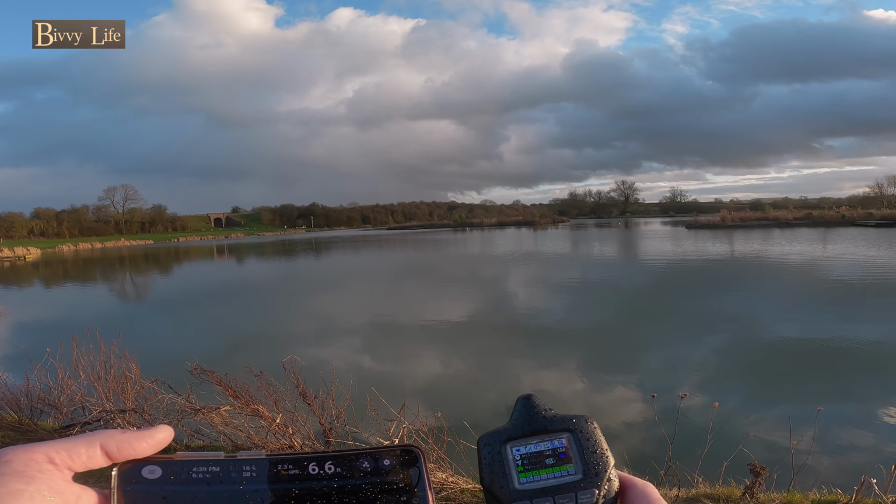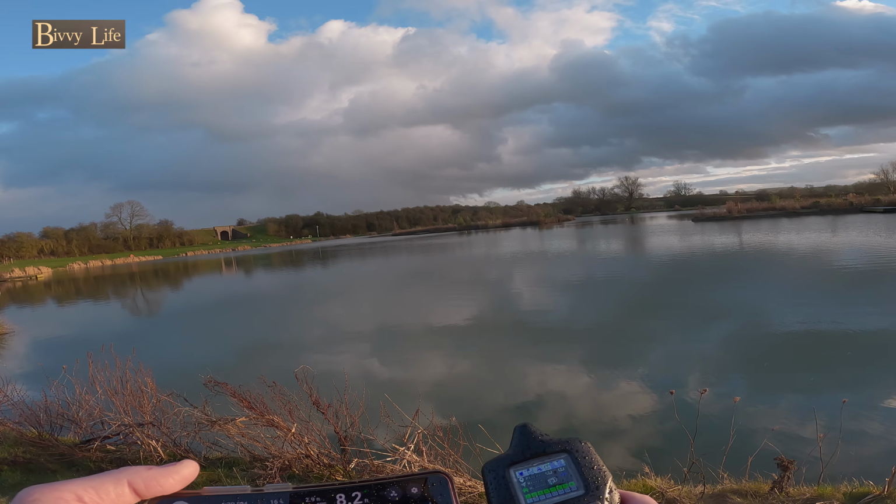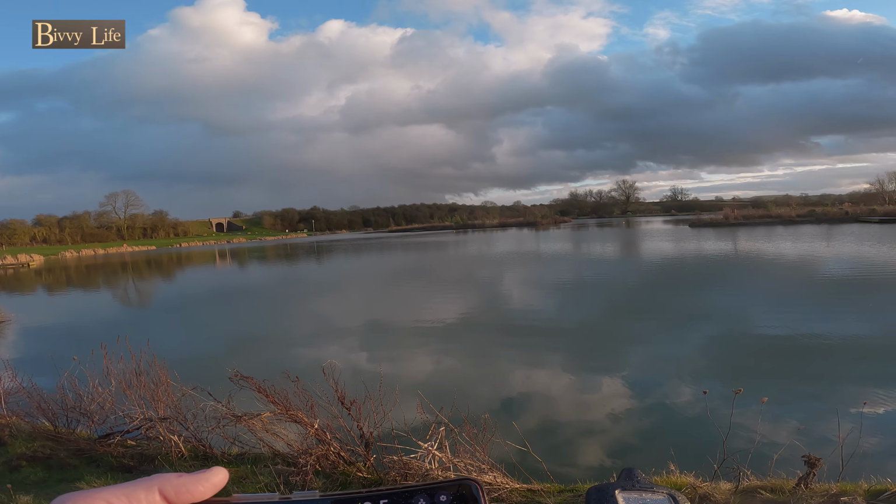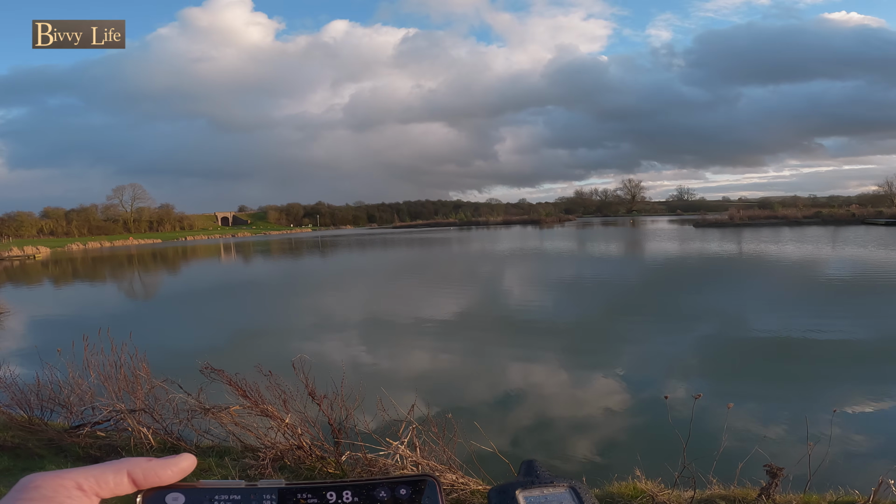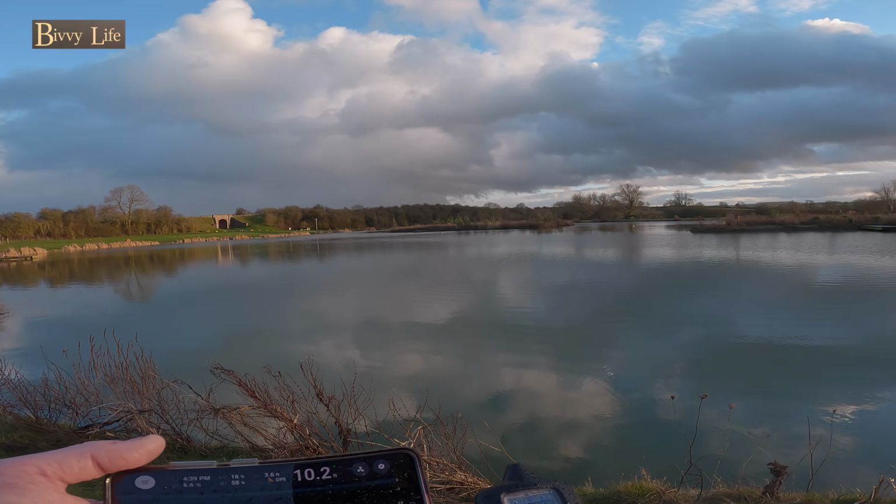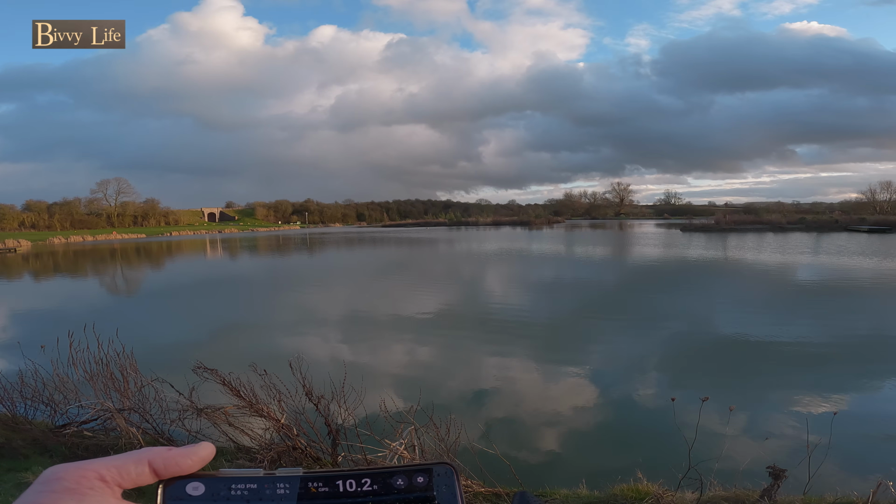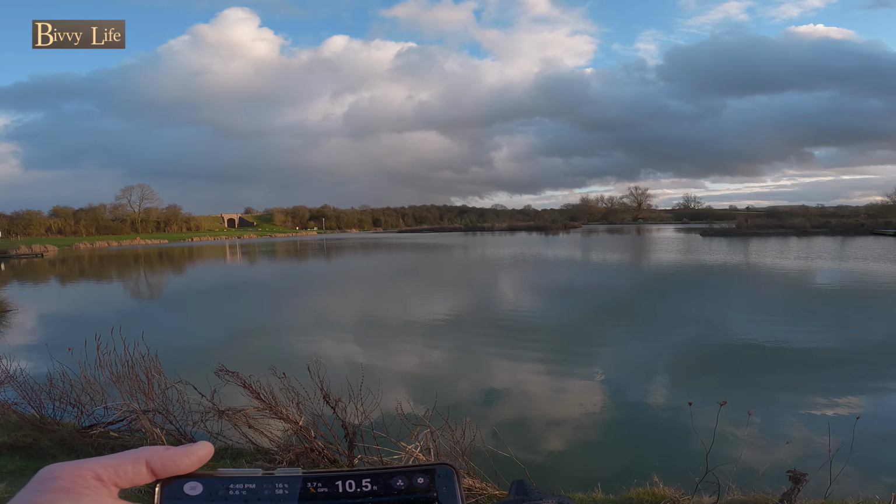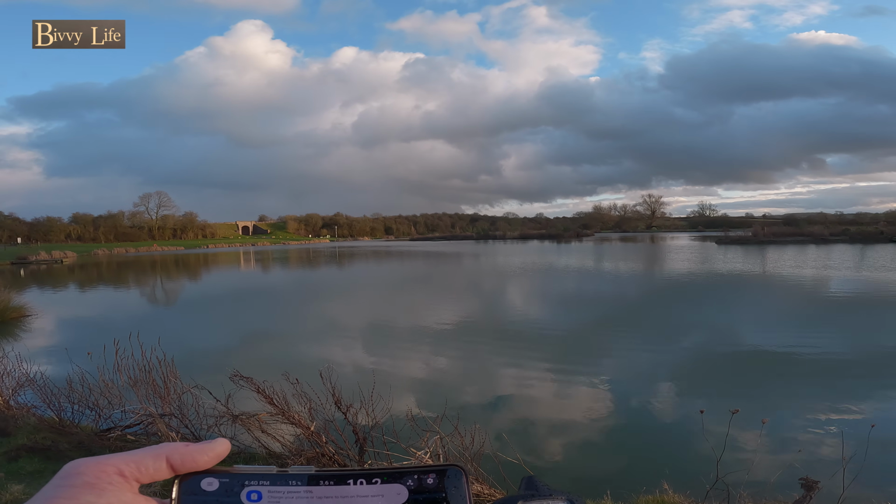I've got about 5, 6, 7, 8. I've got 8 safe points on here, so that'll be quite handy. So we've got 10 feet deep there with a load of weed on the bottom, so I would say that's a good spot for fish. Let's get a little bit closer to that duck board. More weed.